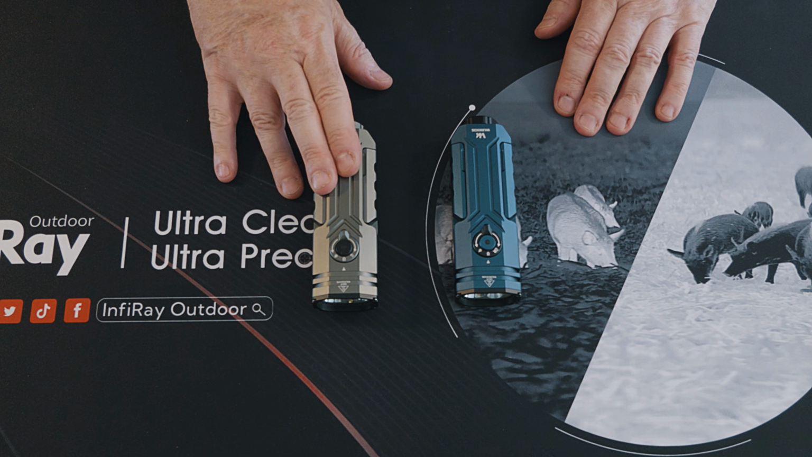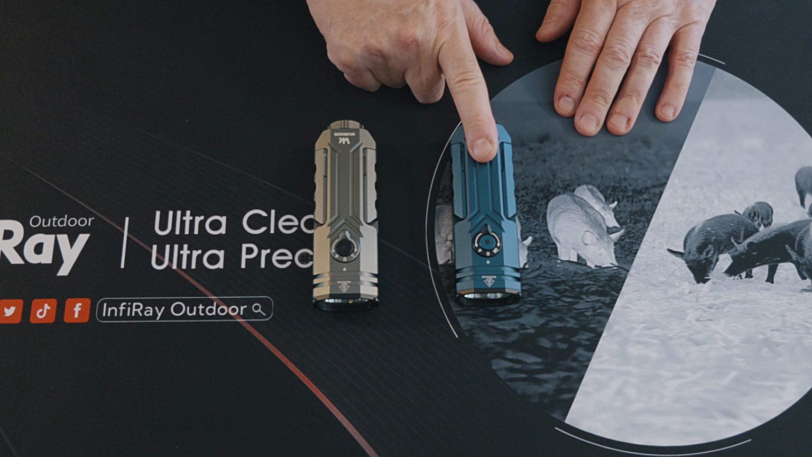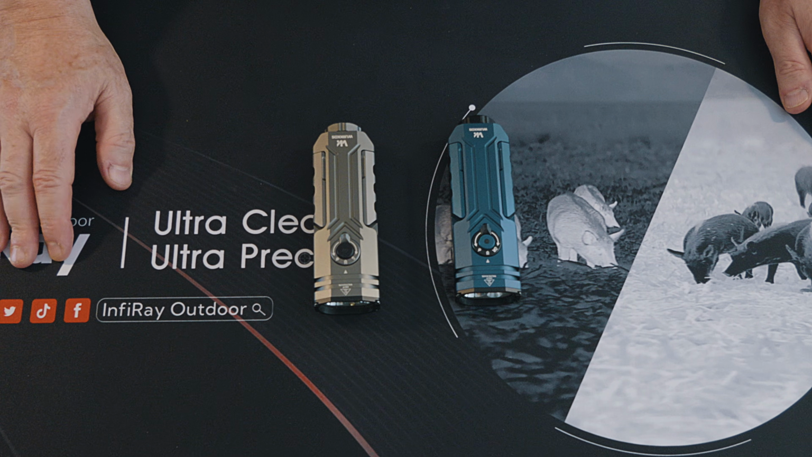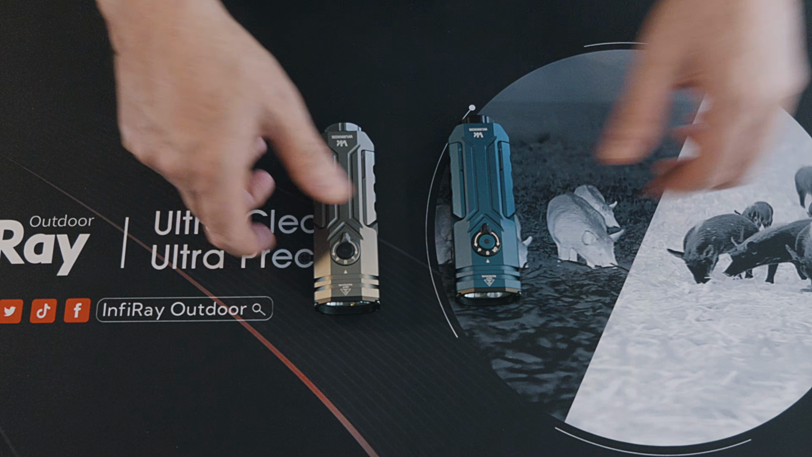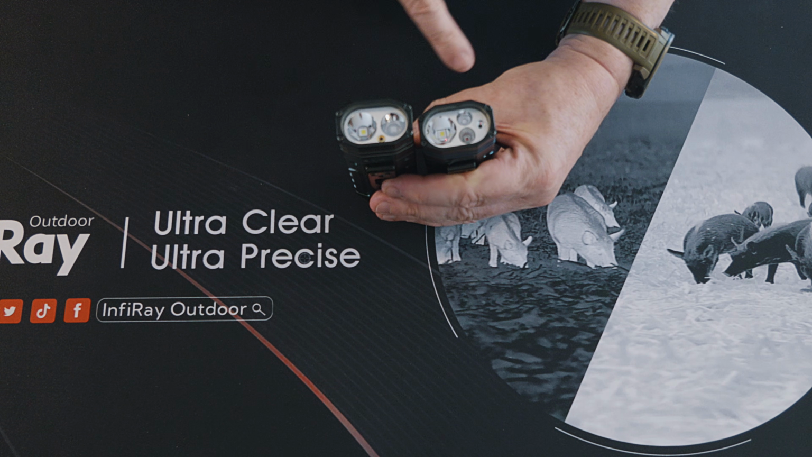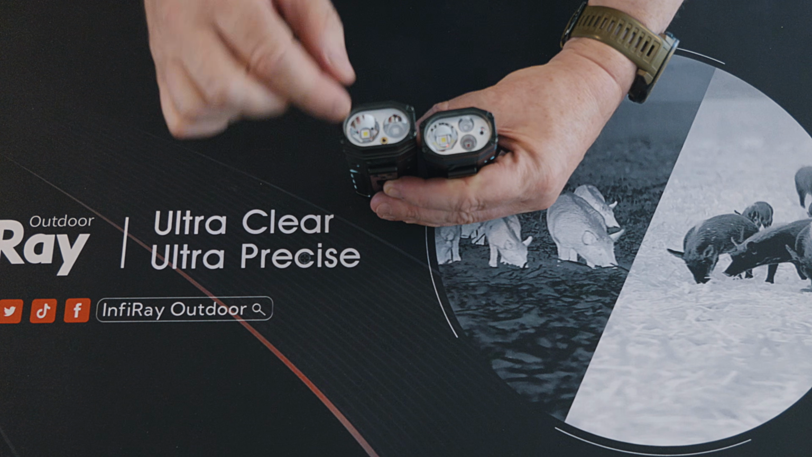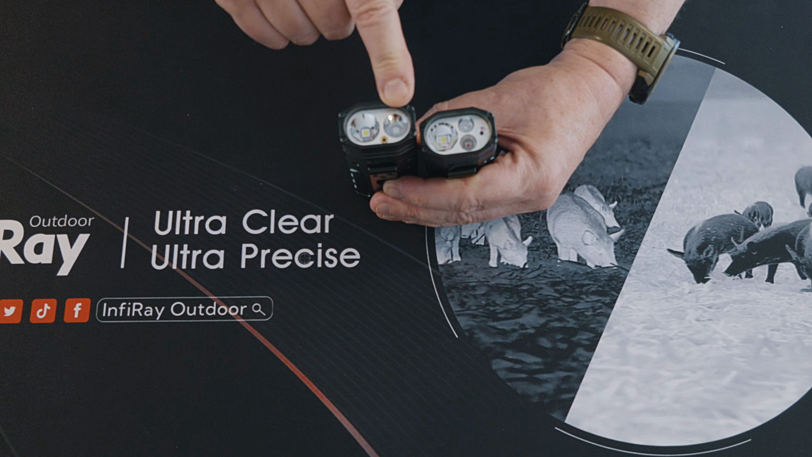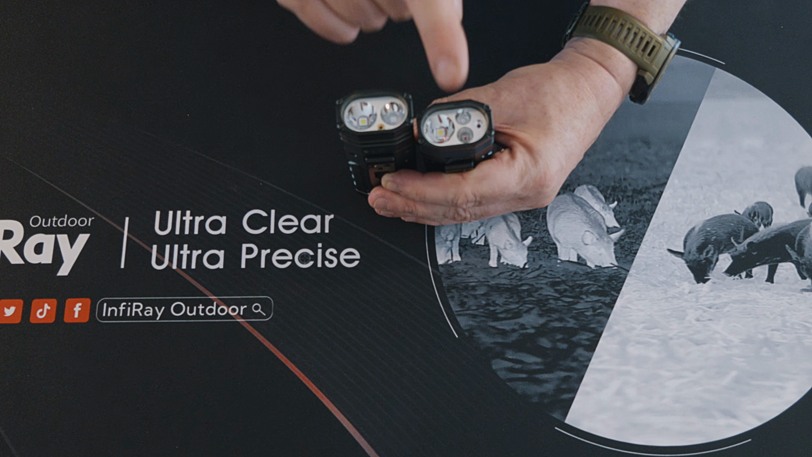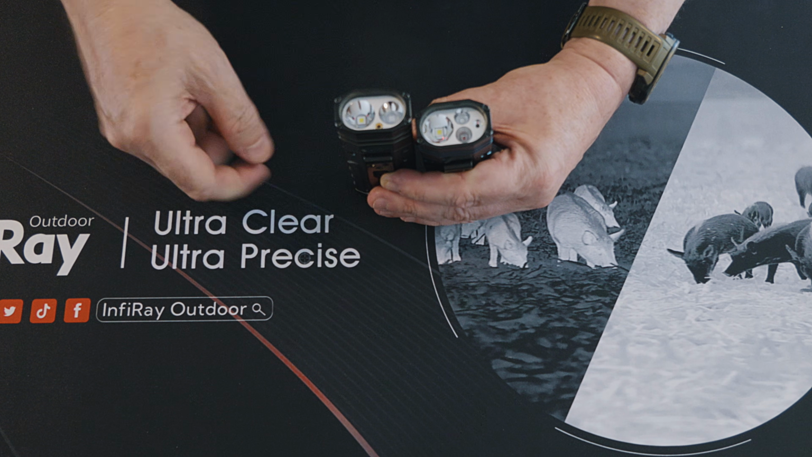So this is the HD in gunmetal, the HD02, and this is the HD02 Pro, and as you can see they both look more or less identical, but with some very good features. Now I'll show you, you can see we've got two lights there and just the one there. That was the main beam, and that one there was the ultraviolet. Now we have the main beam, ultraviolet and red LED. We still have the lasers on that one there, and the laser is on that one there.